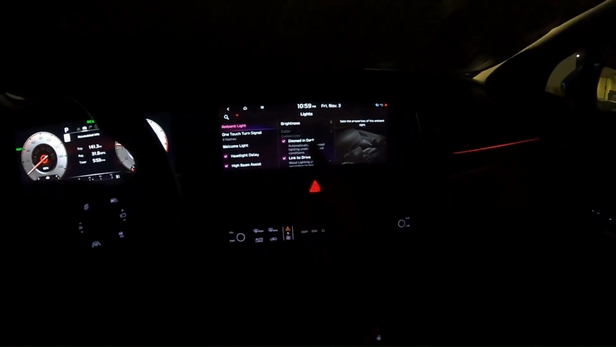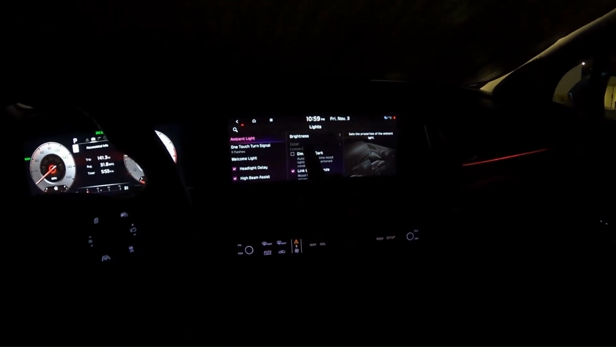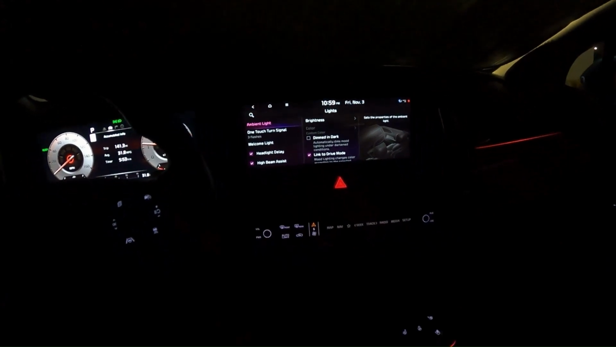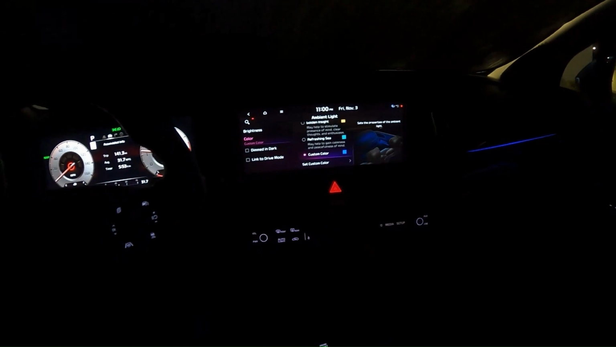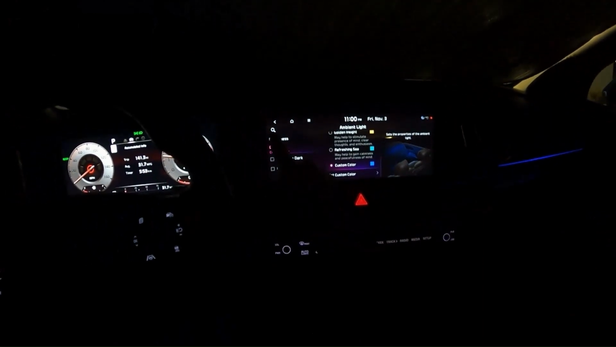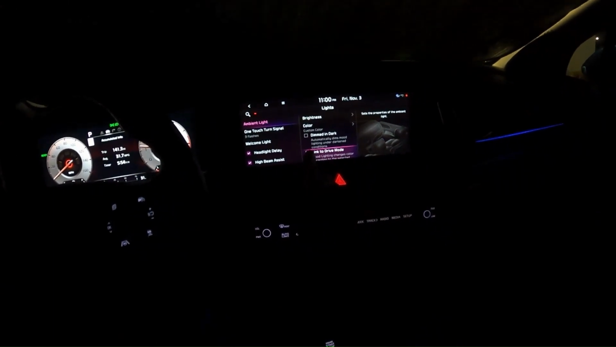Go back, you can actually turn it off. As far as link to drive mode, you can turn that off, and then if you turn that off, you can pick a custom color. You have all these different selections. We'll just keep it linked to the drive mode.